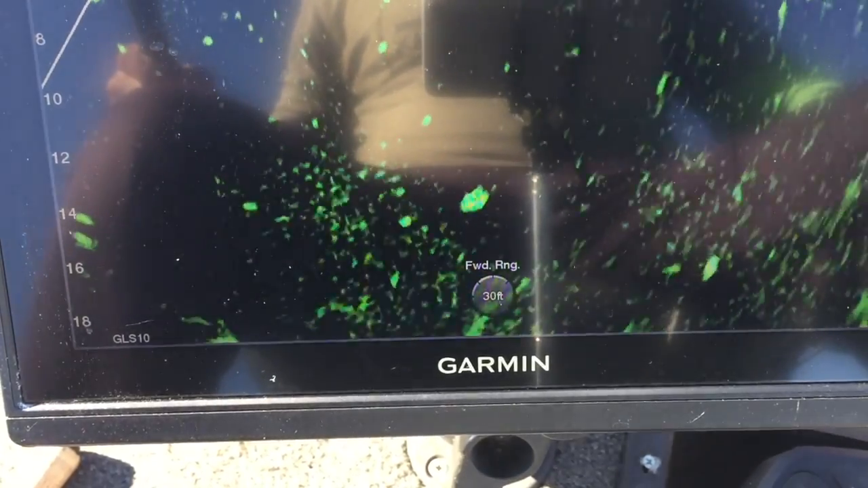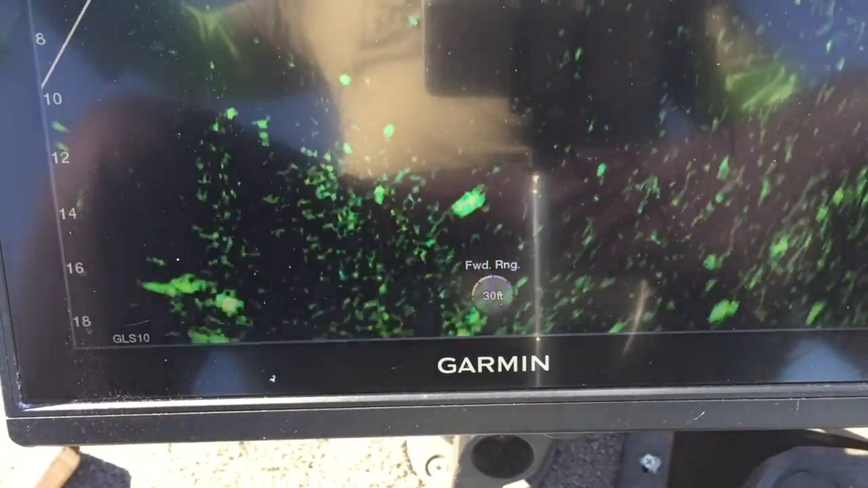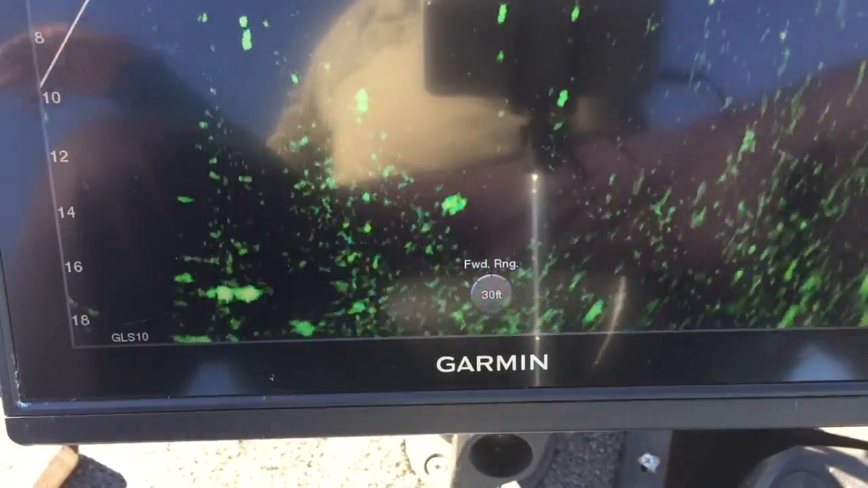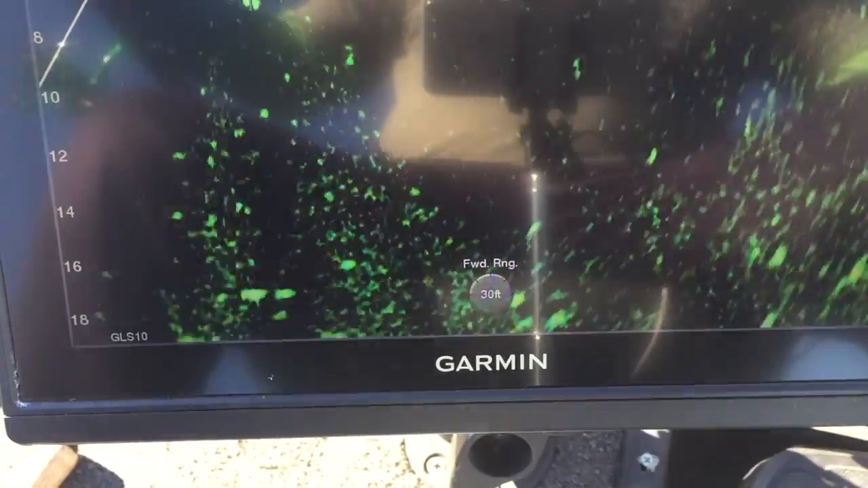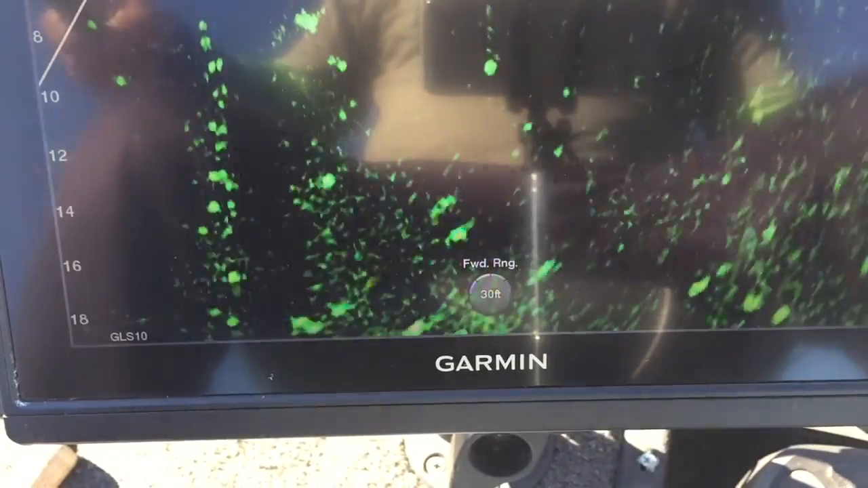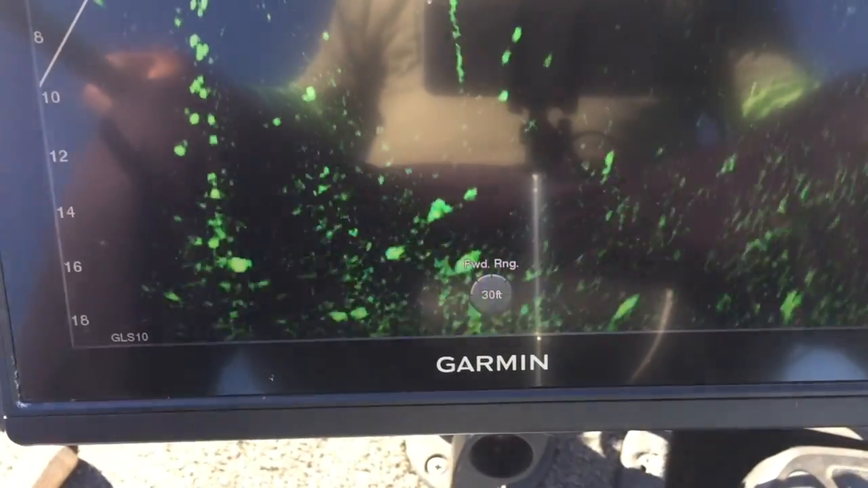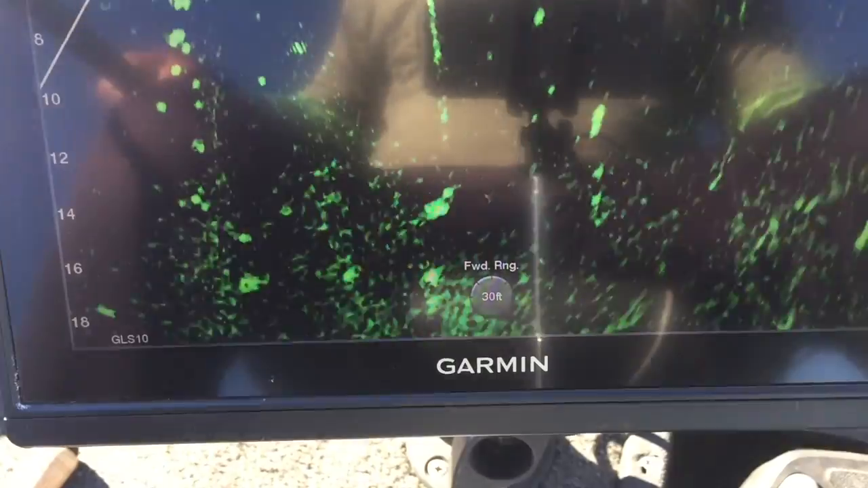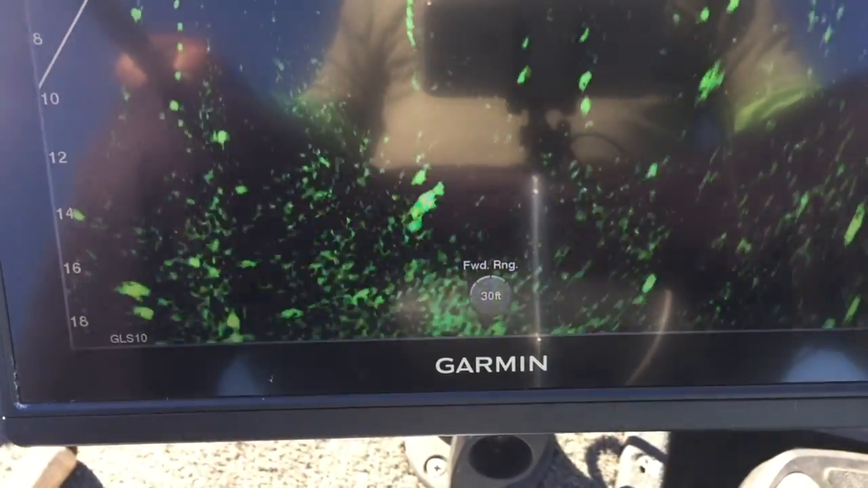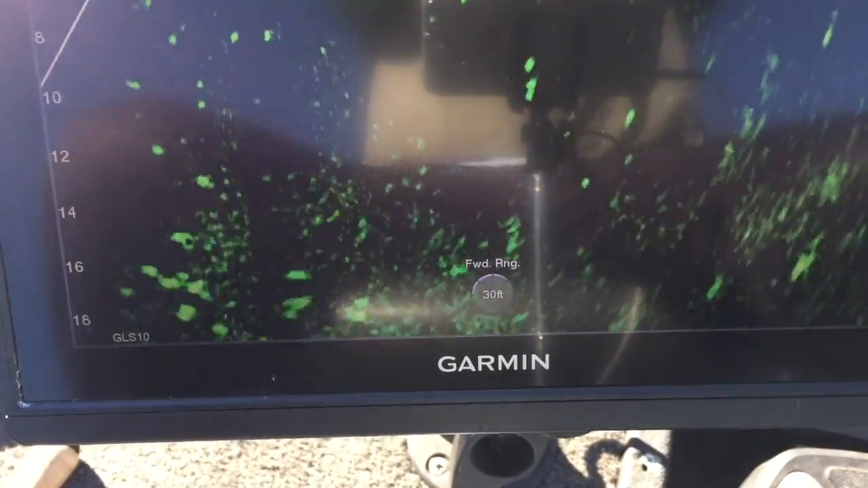That looks like him right there. He's on the other side of the boat, 10 feet out. Now I can work with that. Where you at? There you are. Come on, chicken. Come on. Did all that work. Give me a bite. Thank you.